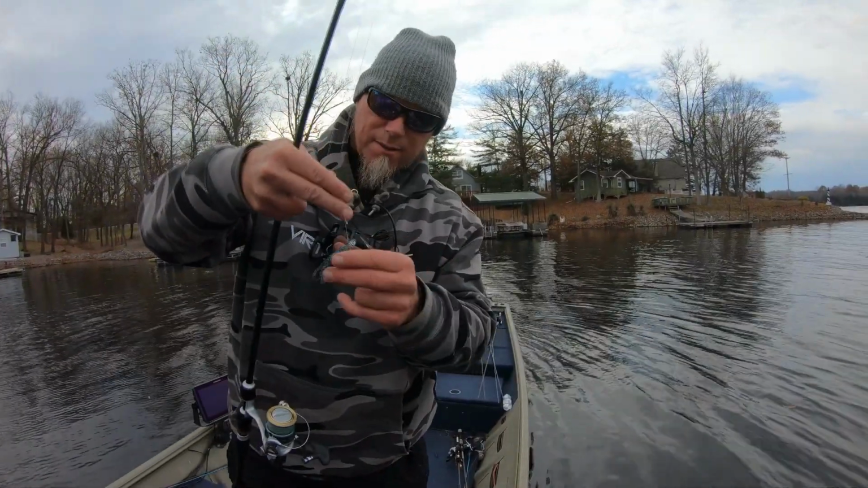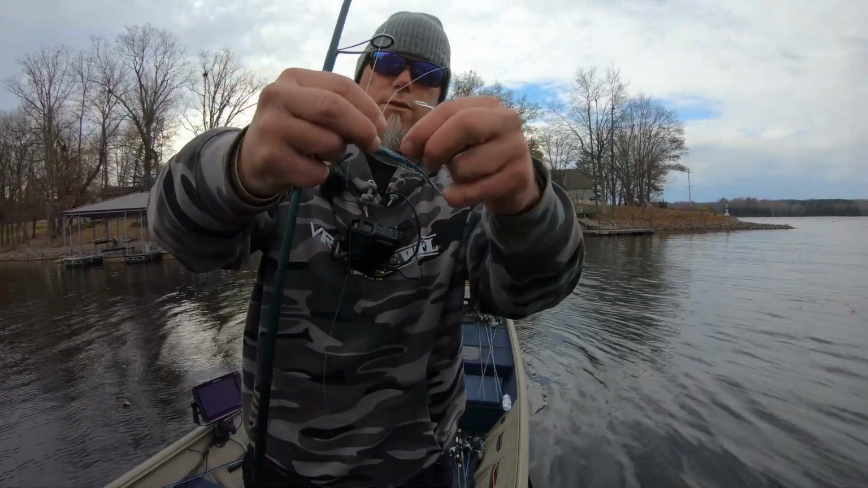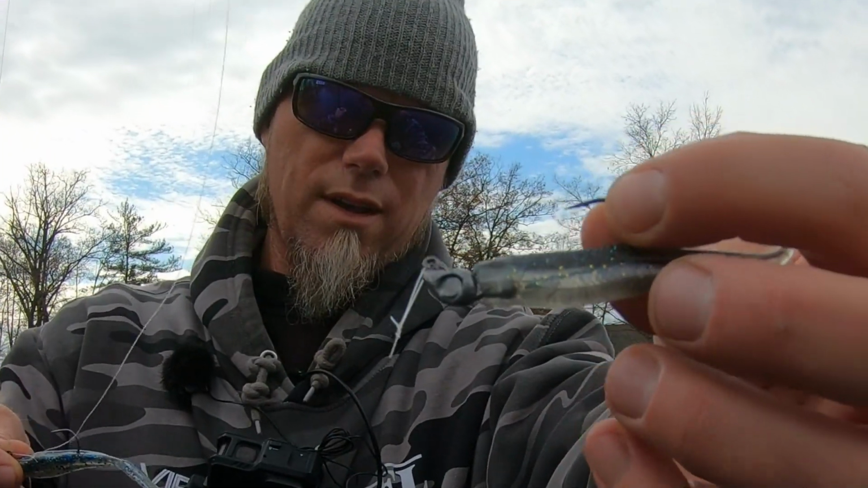Yeah, it's showing up. Showing up better. All right, what do you guys think? I think it pops a lot more. Seems to be like twice as bright. So this is the one I was throwing the second time. This is the one by Gambler. And then this is just kind of an original ball head. It's not even a ball head.